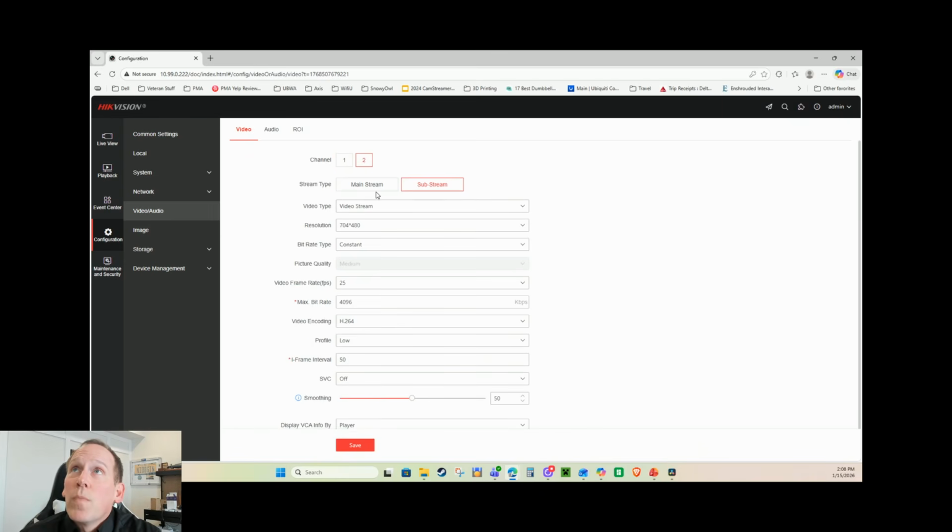If I go into camera 2, which is the thermal camera, and I go into the mainstream here, I have video stream, it's 1280 by 720, but I've made it 25 frames per second because that's the fastest it can go. I've bumped up the bit rate, I've bumped up the encoding, I've put it on the high profile, all that kind of stuff. And I have done the same thing here. I guess I can make it the same frame rate right here, hit save, and you'll see it saves up at the top. So I've put all of that in there because if you don't make the thermal really, really high and the optical really, really low, UniFi Protect is going to automatically pull the higher of the two streams, which will probably be the optical. That's one of the downsides, I think, with the bispectral camera.